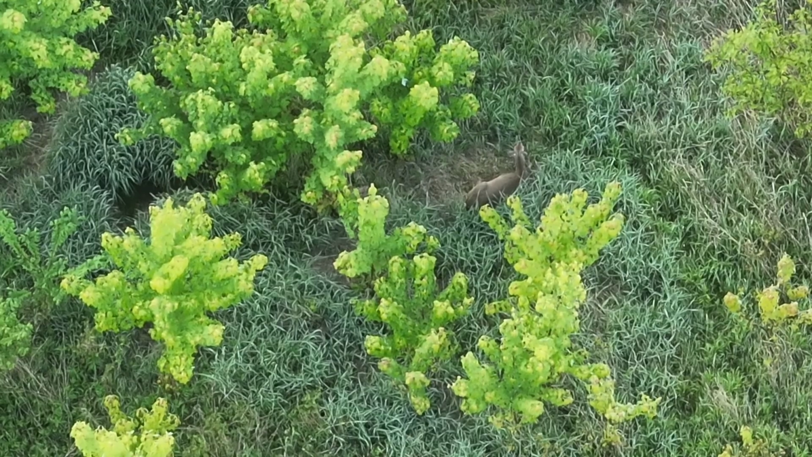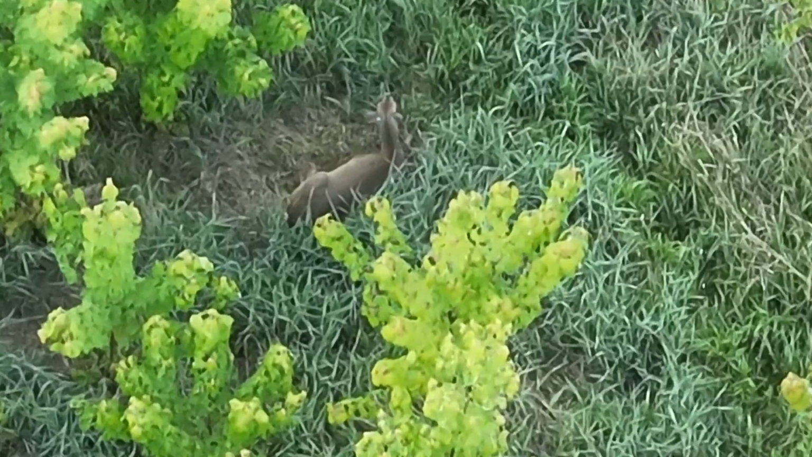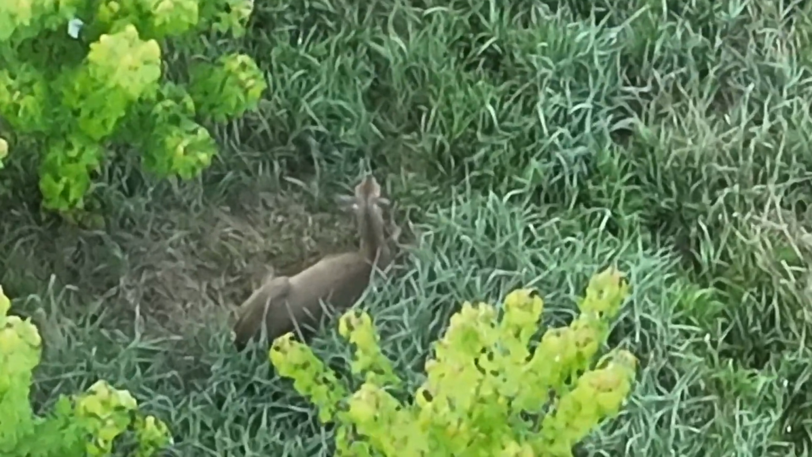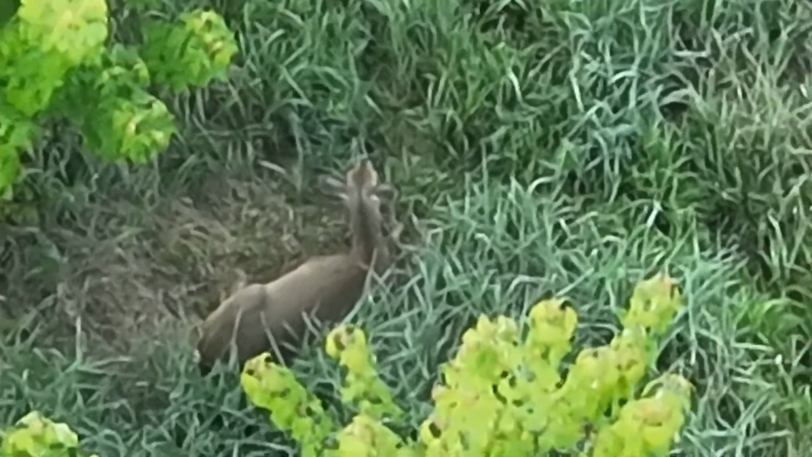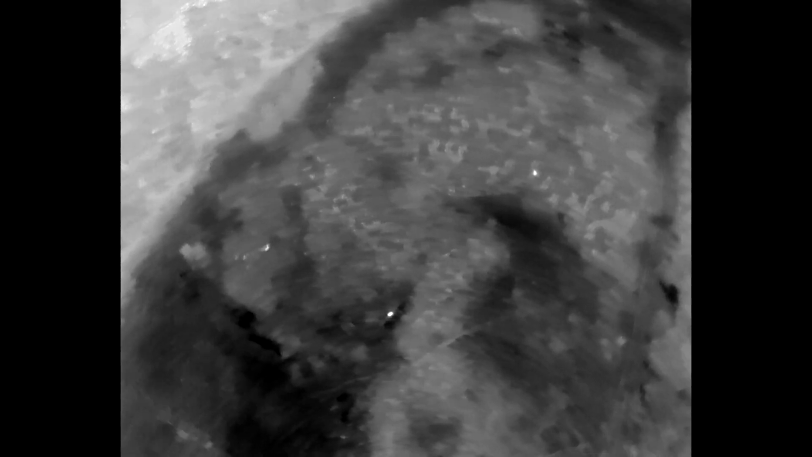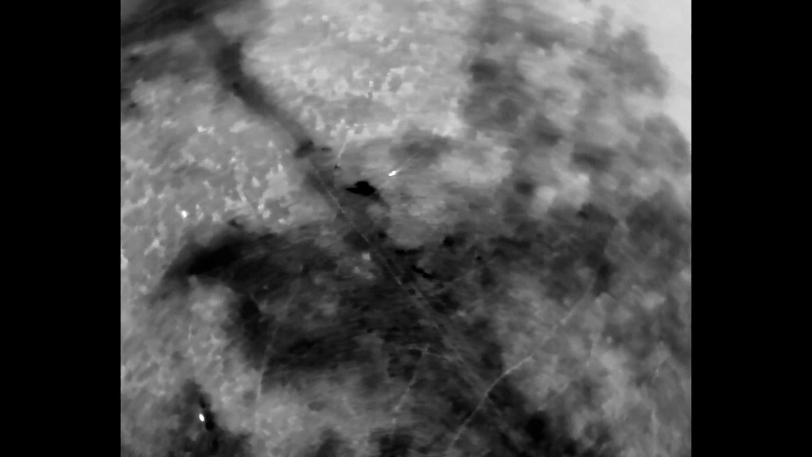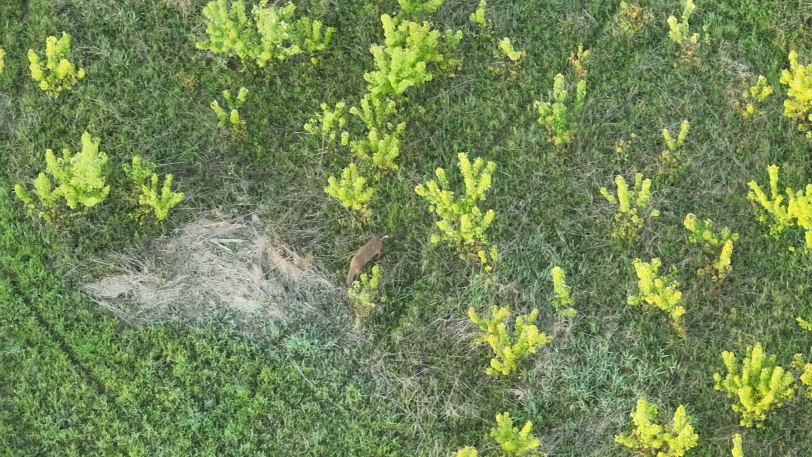So the deer that's now in the center of the frame, we check in on him, laying down, completely different, opposite direction. This deer is facing in an opposite direction. There's theories that they lay with their back to the wind. The scent comes over them, and then they smell. They can see predators coming from downwind. But I don't know if we just kind of mess that up or not. So we have deer laying in 2 different directions in this field with a constant wind.